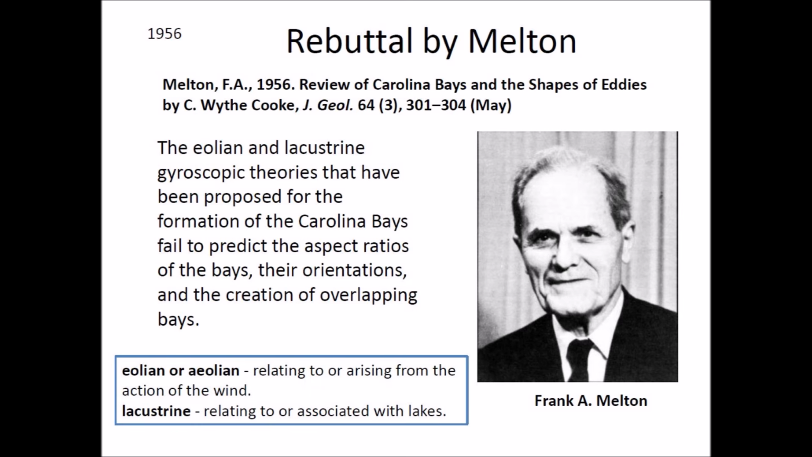In 1956, Frank Melton from the School of Geology and Geophysics at the University of Oklahoma wrote a rebuttal to Cooke's paper in which his principal conclusion was that the Aeolian and Lacustrine gyroscopic theories that had been proposed for the formation of the Carolina bays failed to predict the aspect ratios of the bays, their orientations, and the